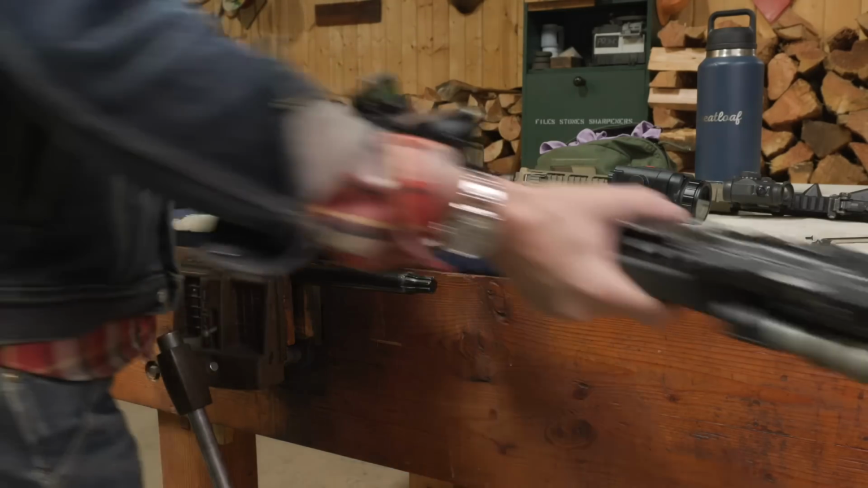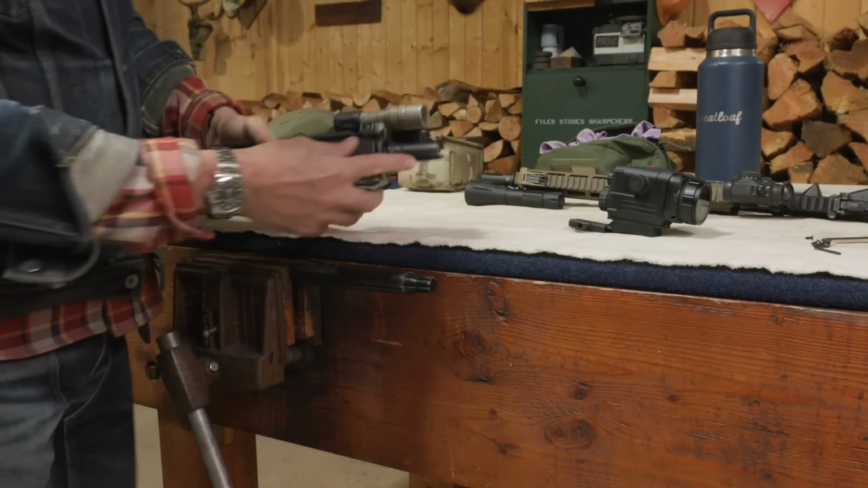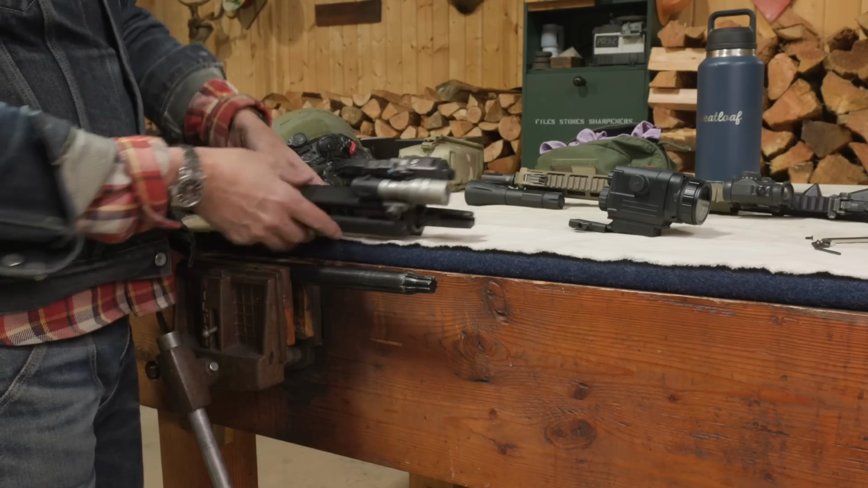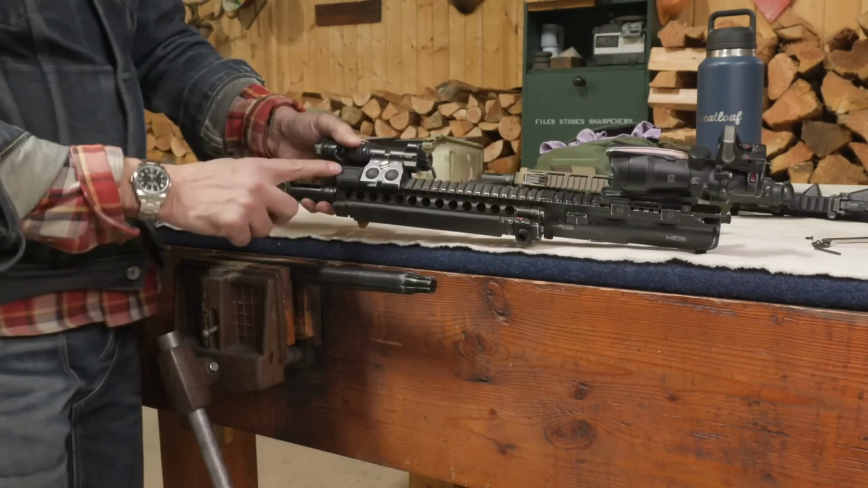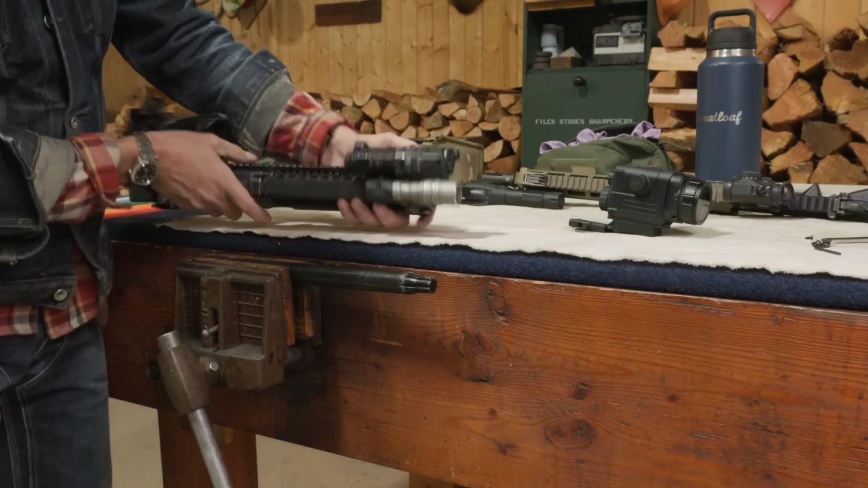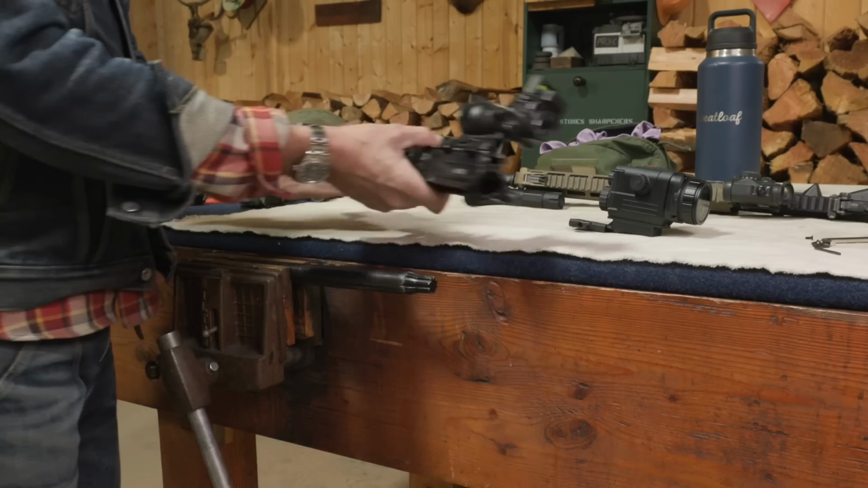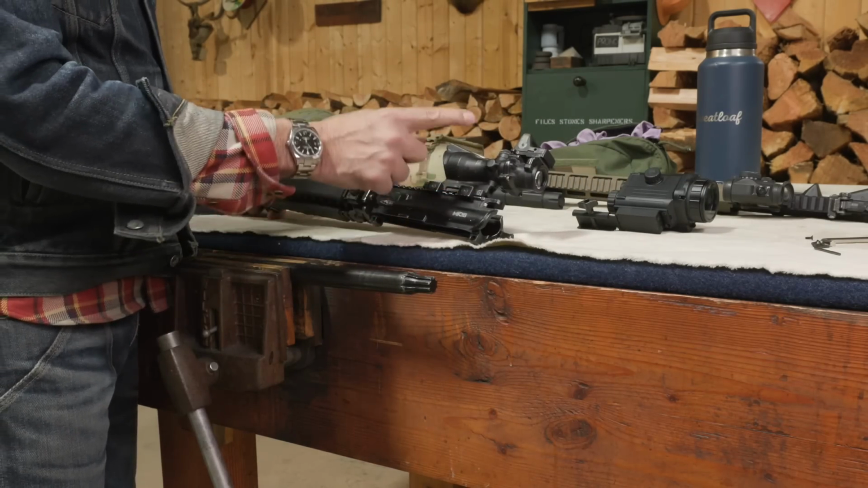This upper is for a Mark 18. So from tip to butt, SureFire 3-prong. This is a 10.3 barrel with a Scout Light, SureFire, CR123, a C1 Mall, and Unity's remote switch for the light right there, which is the best light switch that I've found so far. RIS-2 rail on a Daniel Defense barrel. We have a Daniel Defense sling mount. We have a Geissele mount for the ACOG.